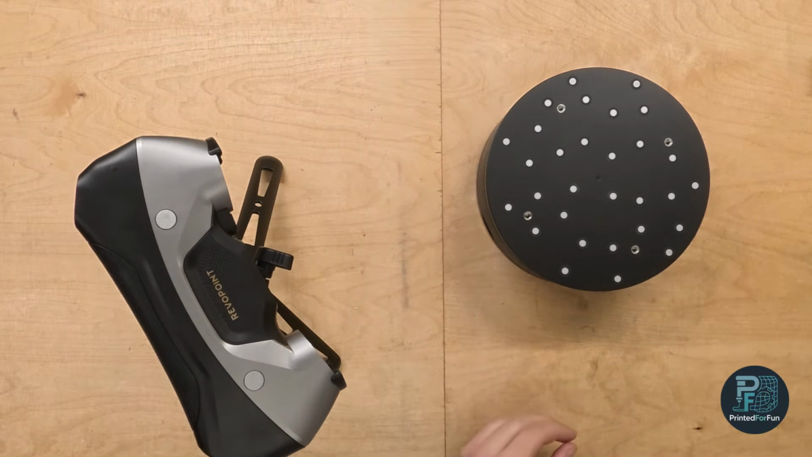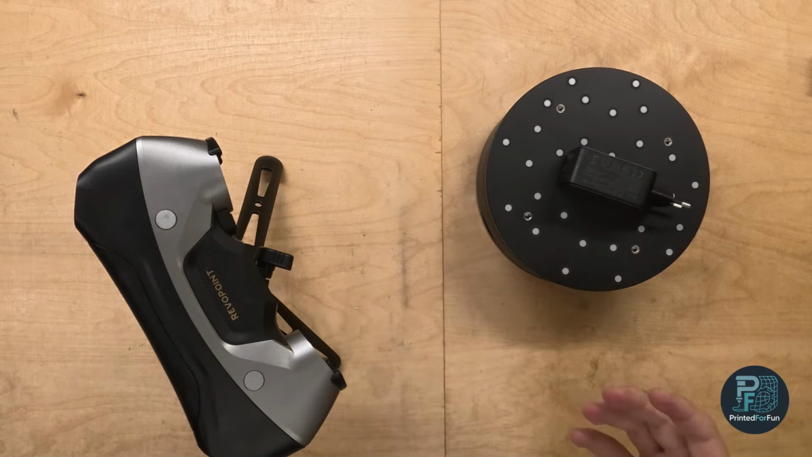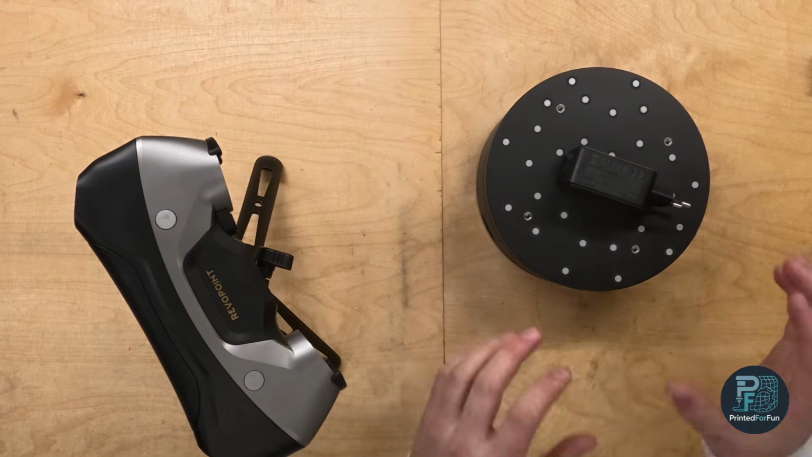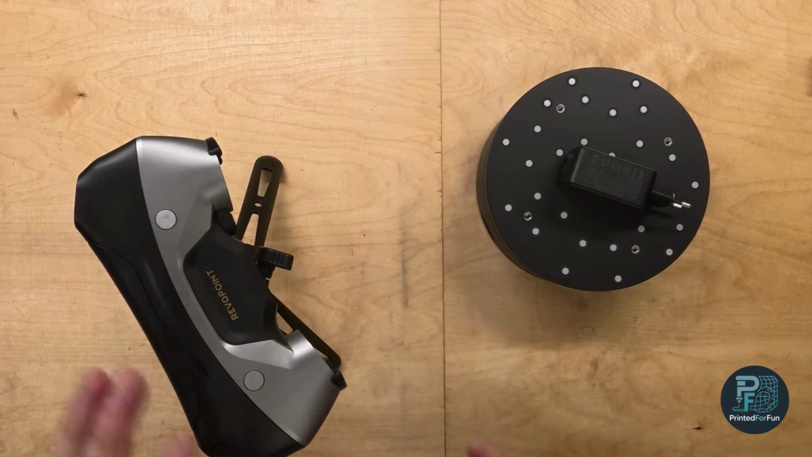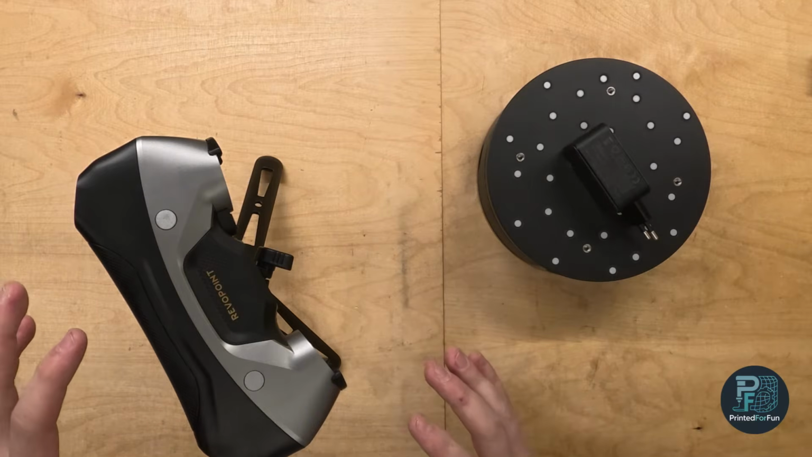And if I now want to scan this power brick, for example, the turntable rotates to a position, and the scanner will take one single shot, or like 3 or 4 shots. But the important part is, while it is taking the shot, neither the scanner nor the object itself is moving. Then the turntable rotates to the next position and the scanner takes the next shot.